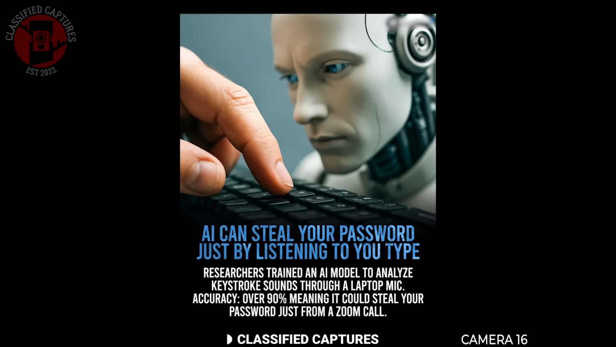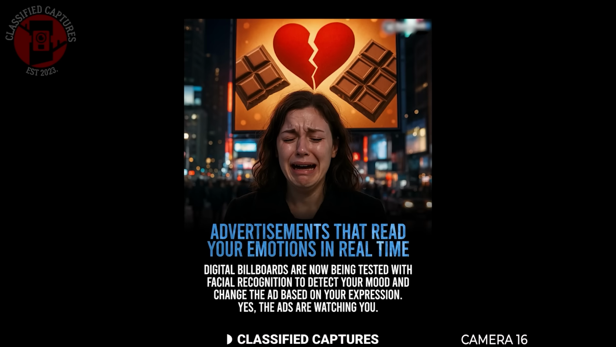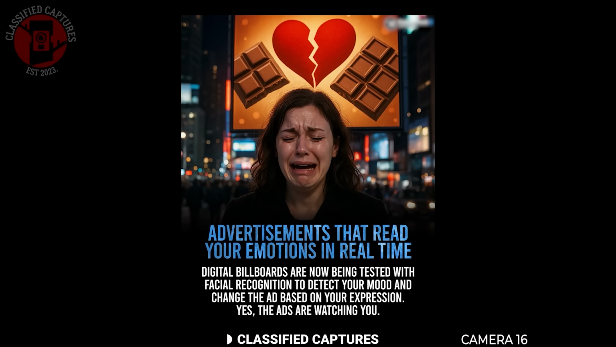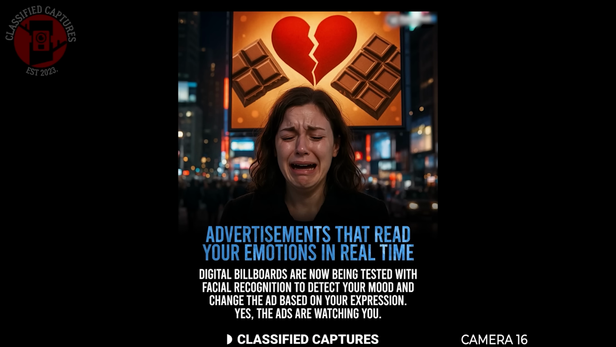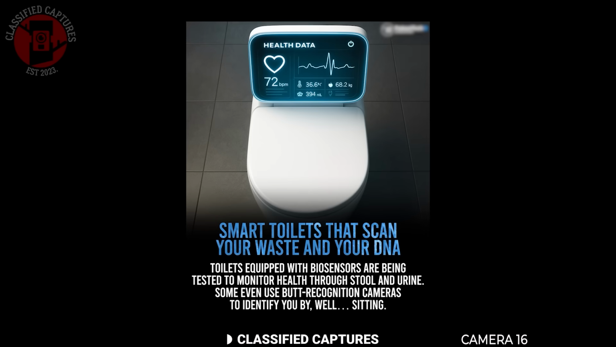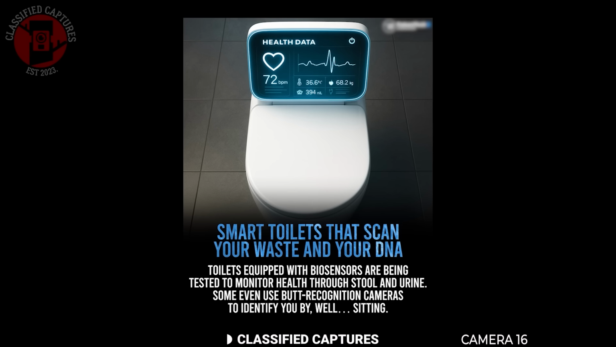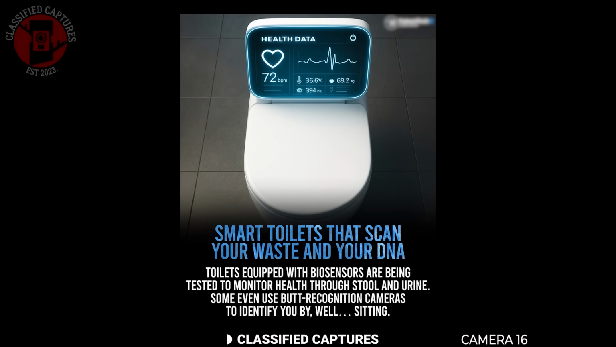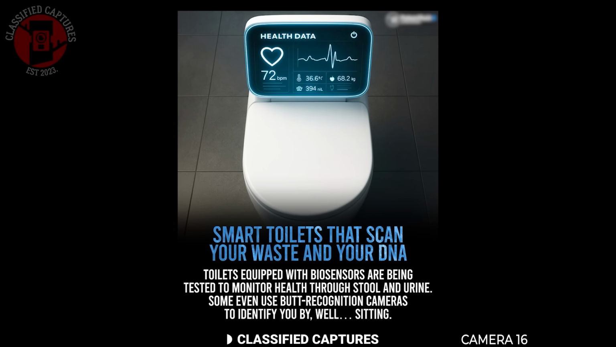Then there's AI that's able to figure out your password just by listening to you type. The rhythm and sound of your keystrokes might be all it needs. No need for hacking. Digital billboards are also getting an upgrade. These new models are built with facial recognition and emotion-reading sensors, and as you walk past, they scan your face, assess your mood, and instantly switch the ad to something more suitable for you. And just when you think you've got a little privacy in your bathroom, smart toilets are being developed to analyze your waste. From checking your diet to detecting early signs of disease, these toilets could give you a full health report every time you flush.